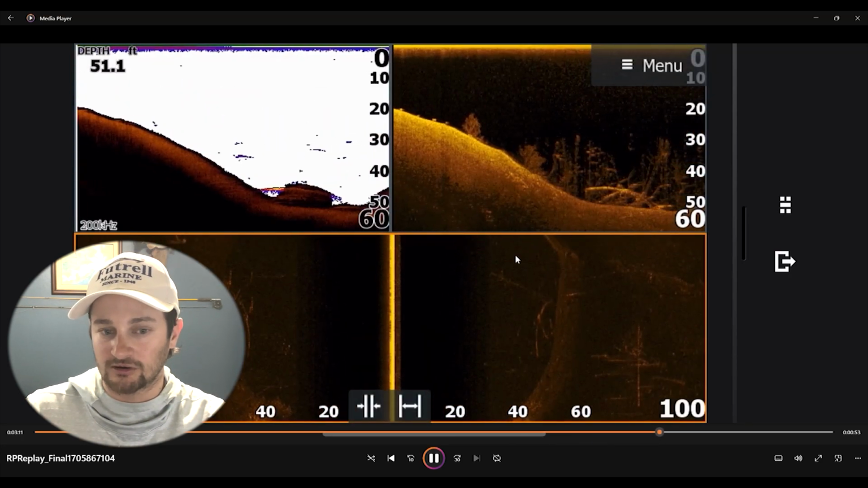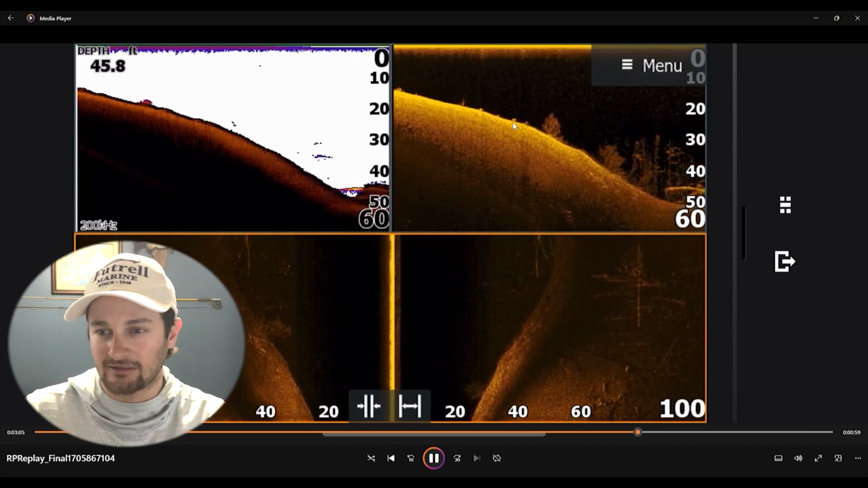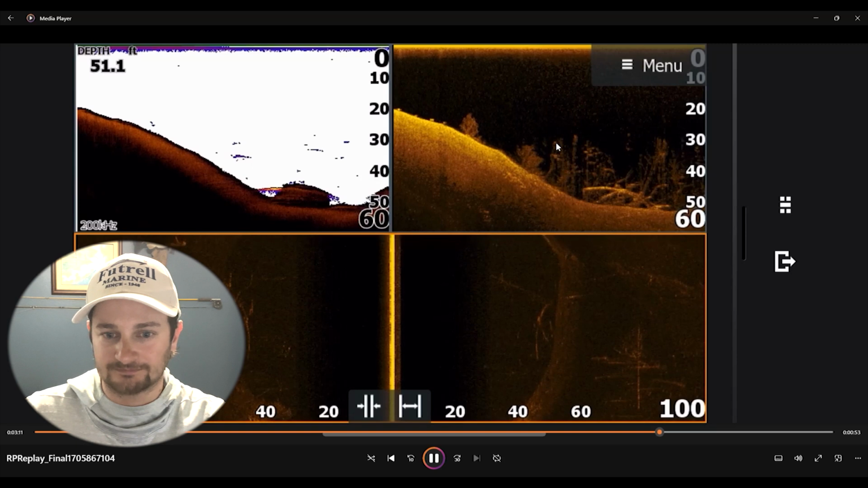Here we come off here. Now looking back at it, I didn't see it live, okay. Like those right there can just be kind of rocks or fish. It's kind of hard to see. Like you don't see them over there, so it's probably rock. But look, there it goes.